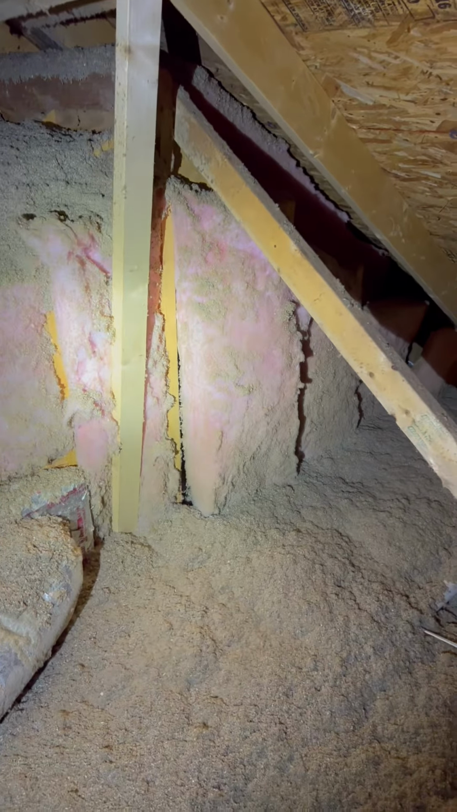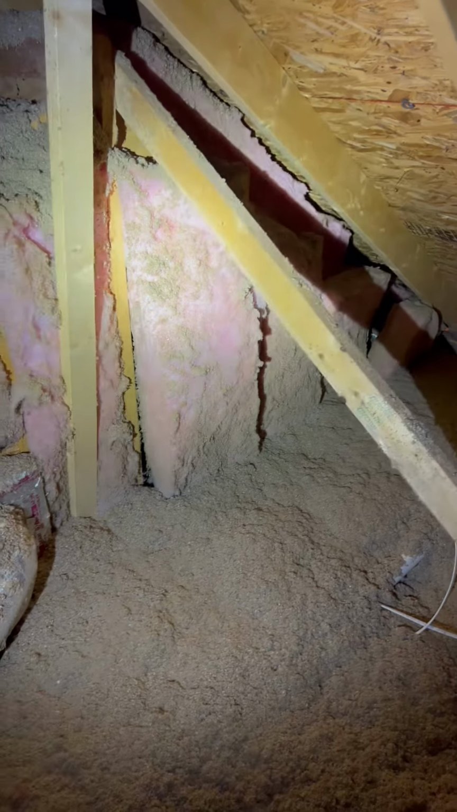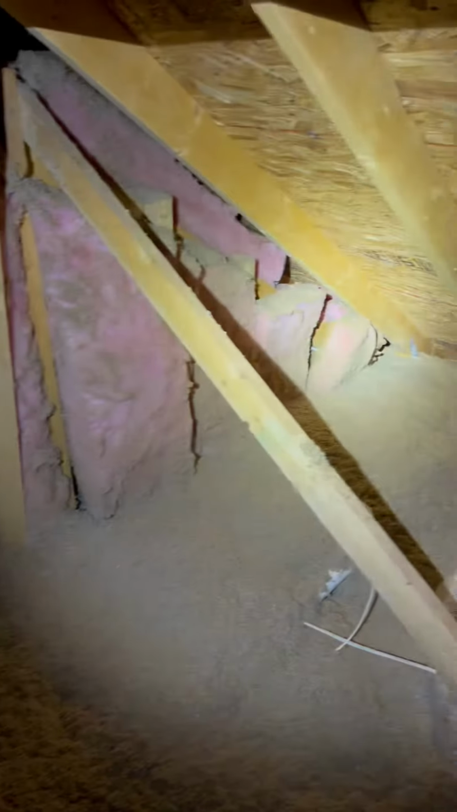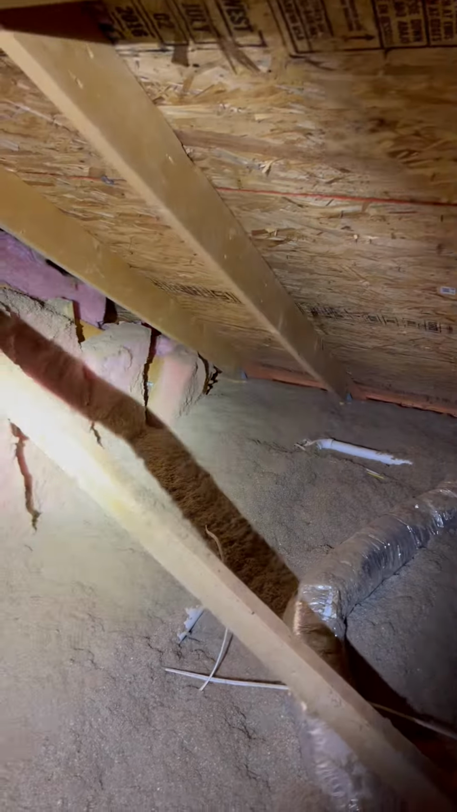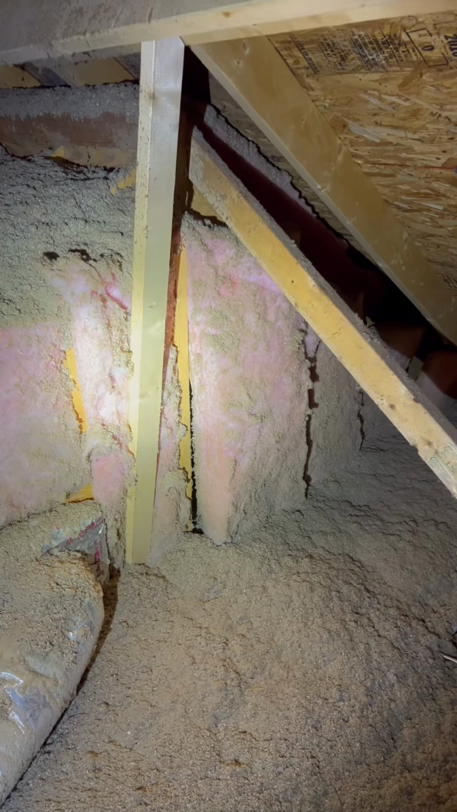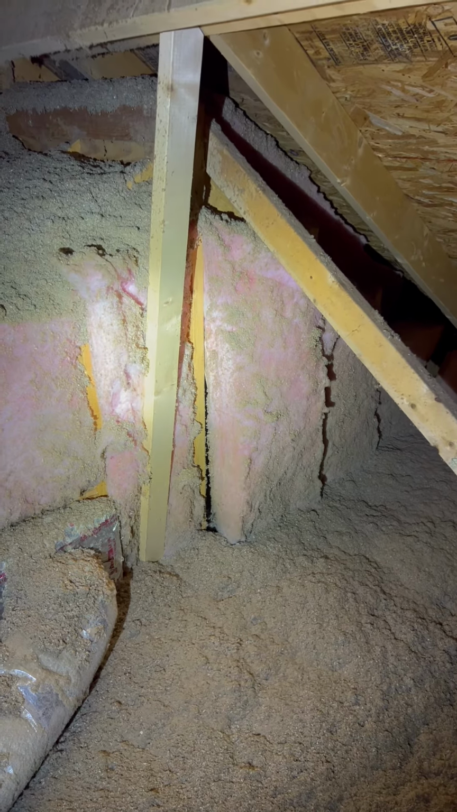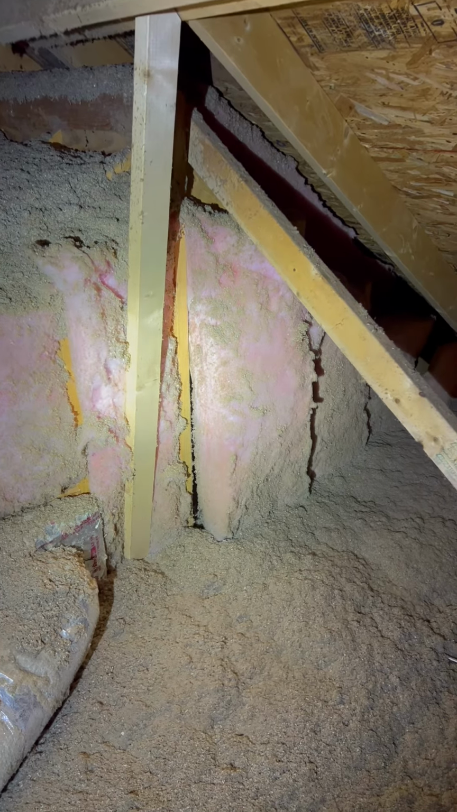Okay, so this is the first area that we looked at, and you can hardly tell that there's anything going on there. The insulation's present, right? And visually from this spot, you can see that it's pulled away from the wall a little bit, but down here's even more so. All this heat from this attic is getting inside there, and making that, like I said, a pretty hot wall. The thermal camera certainly helps.